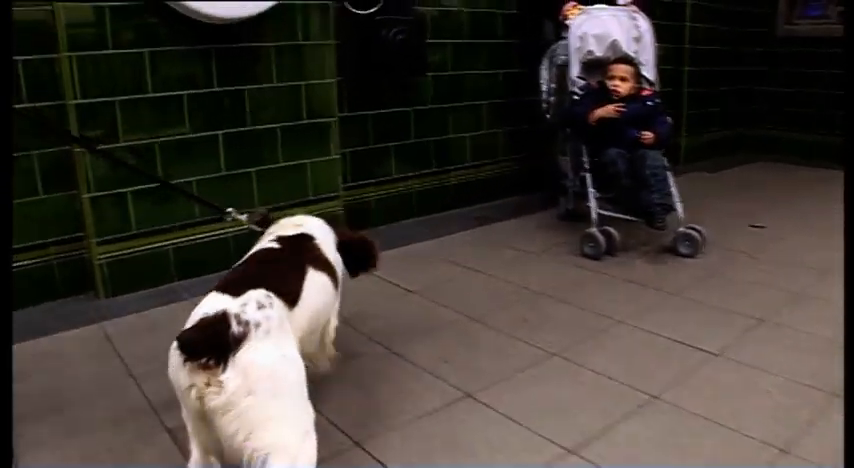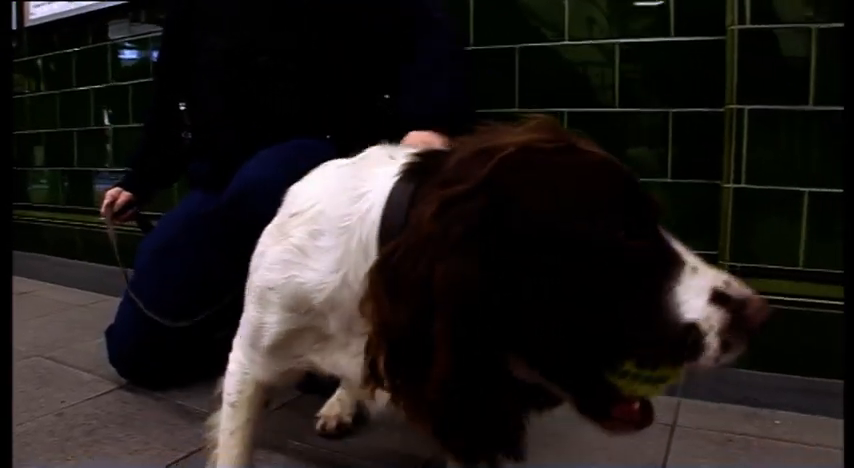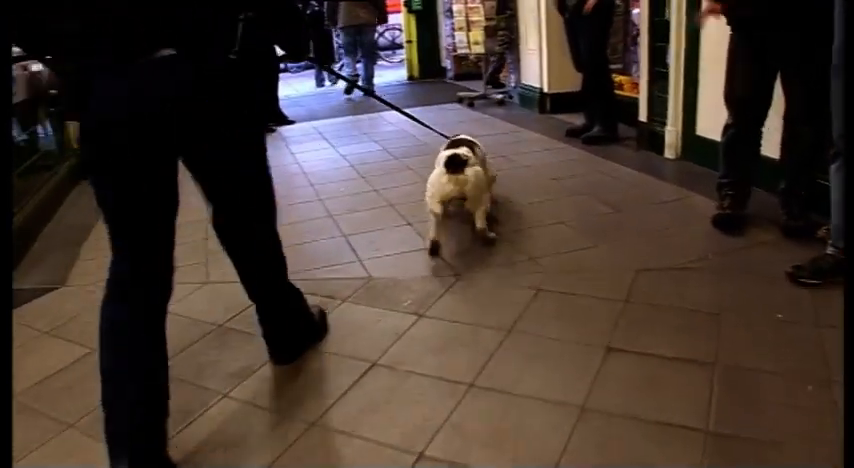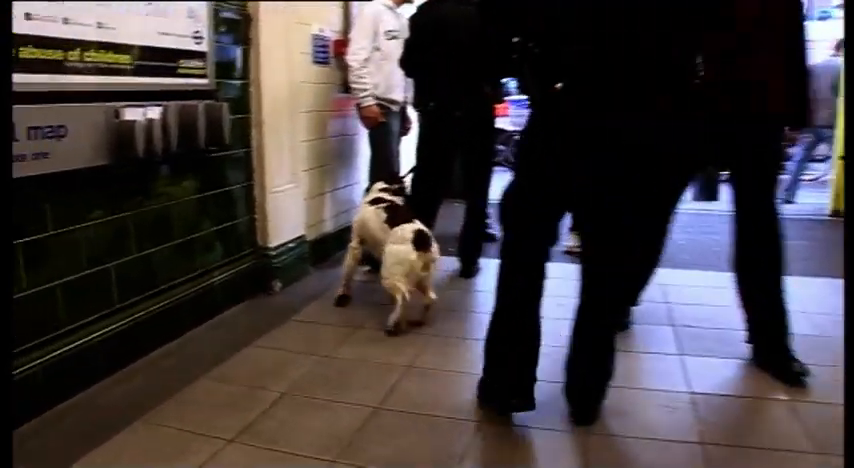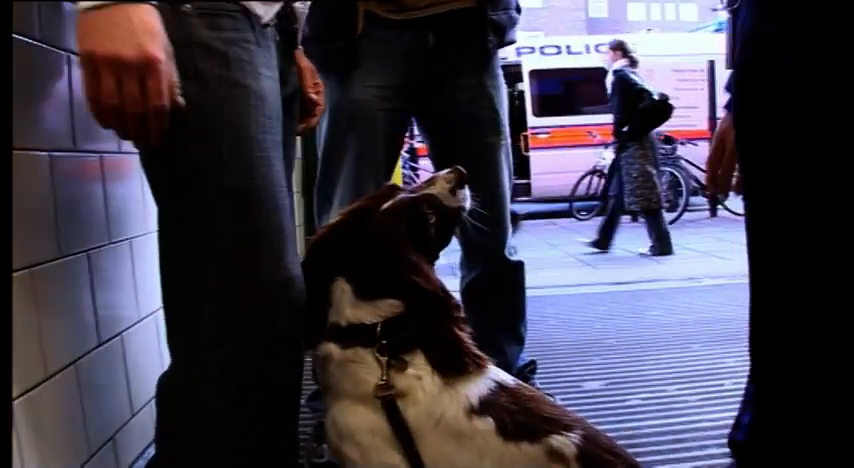Although this is serious business, PC Gibson's always easygoing. You've got to be passionate about your dogs, definitely, because your emotion goes down the lead. So if you're stressed or upset, that makes the dog stressed and upset. If you're all happy and light-hearted, then the dog feels better about itself as well. Vinny's feeling very good about himself, and he's getting plenty of hits.